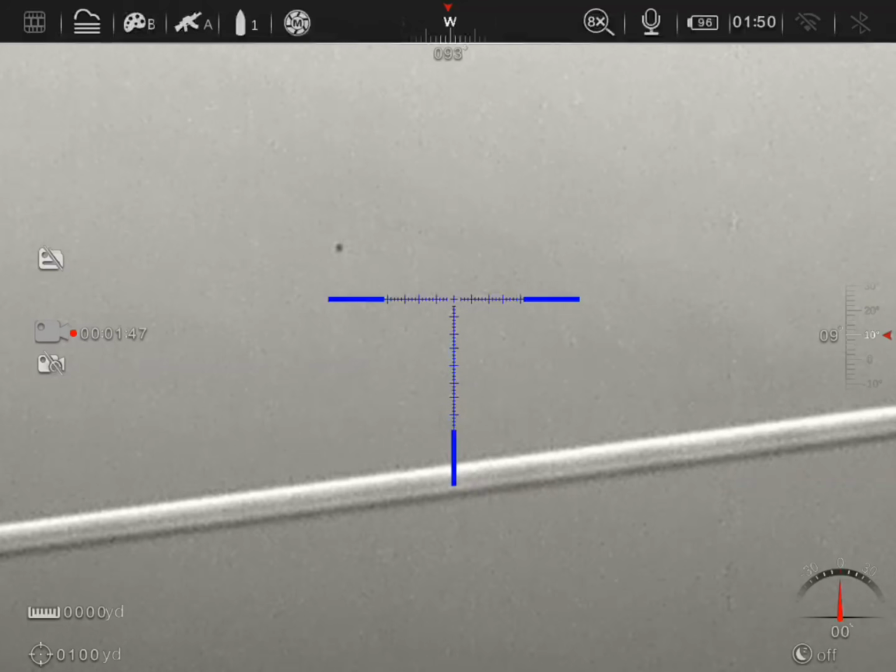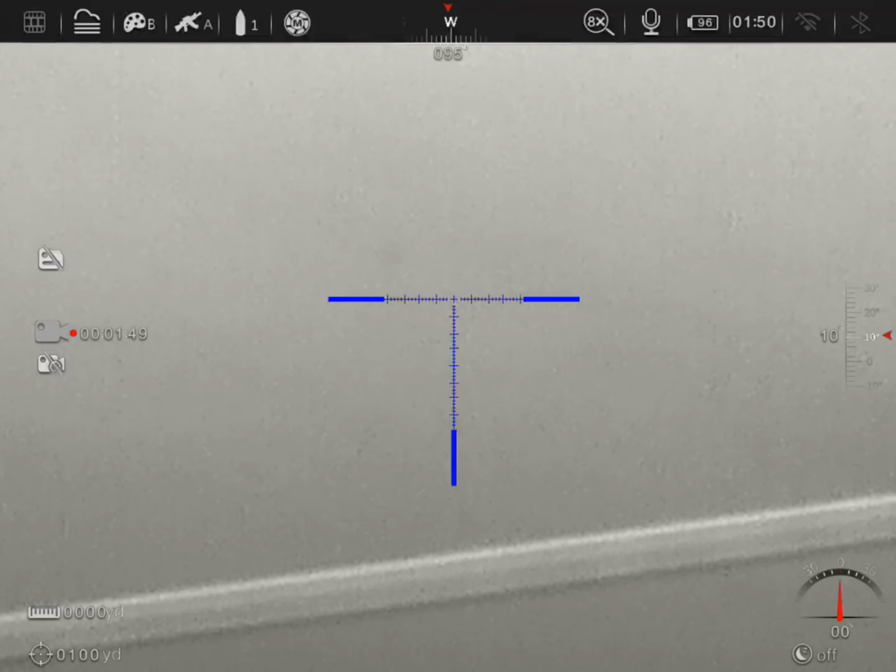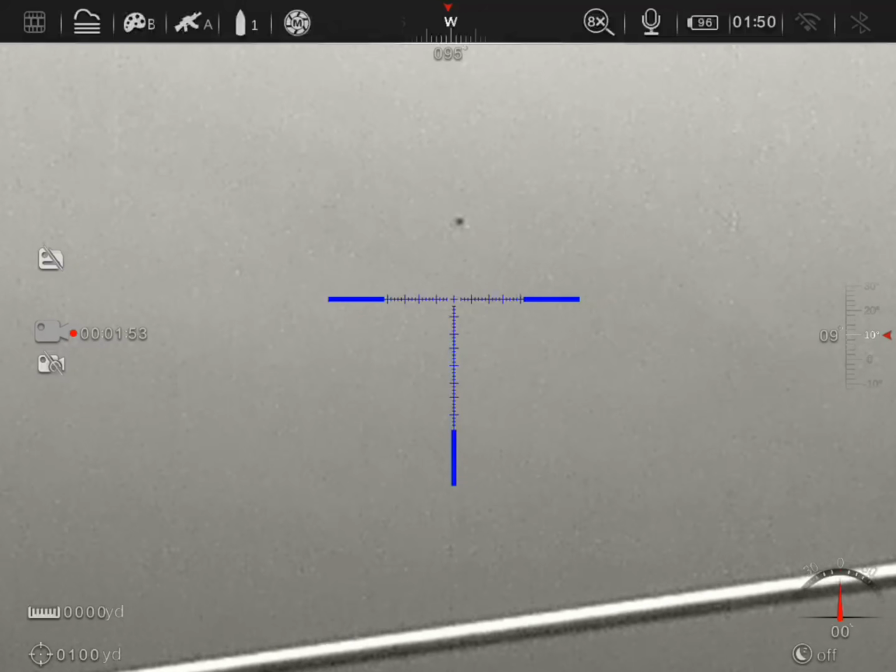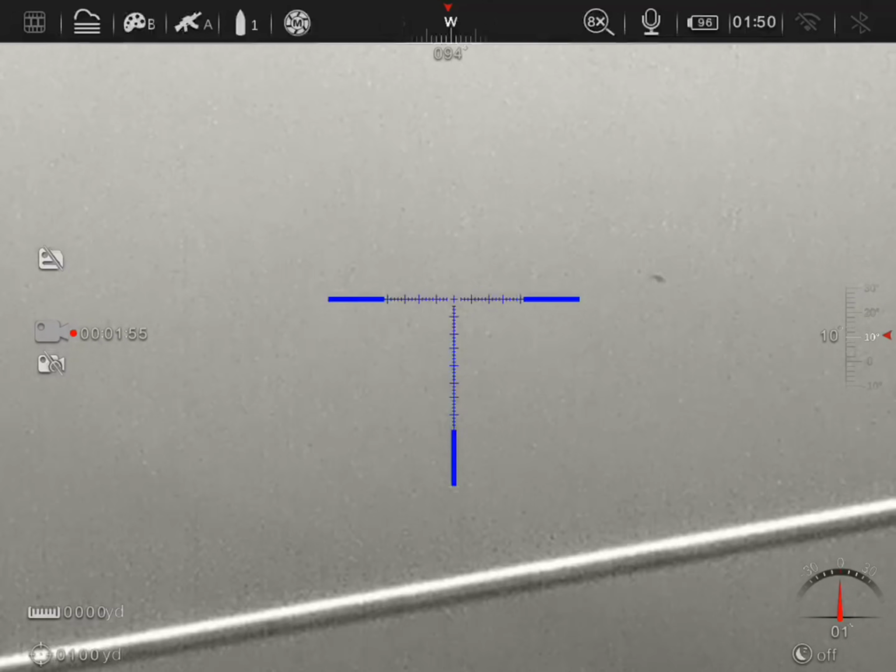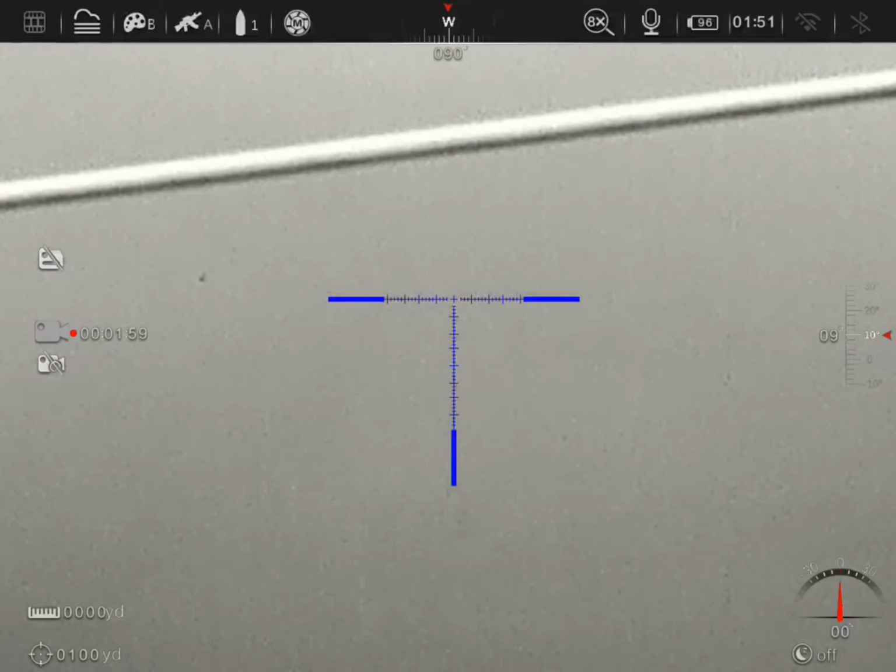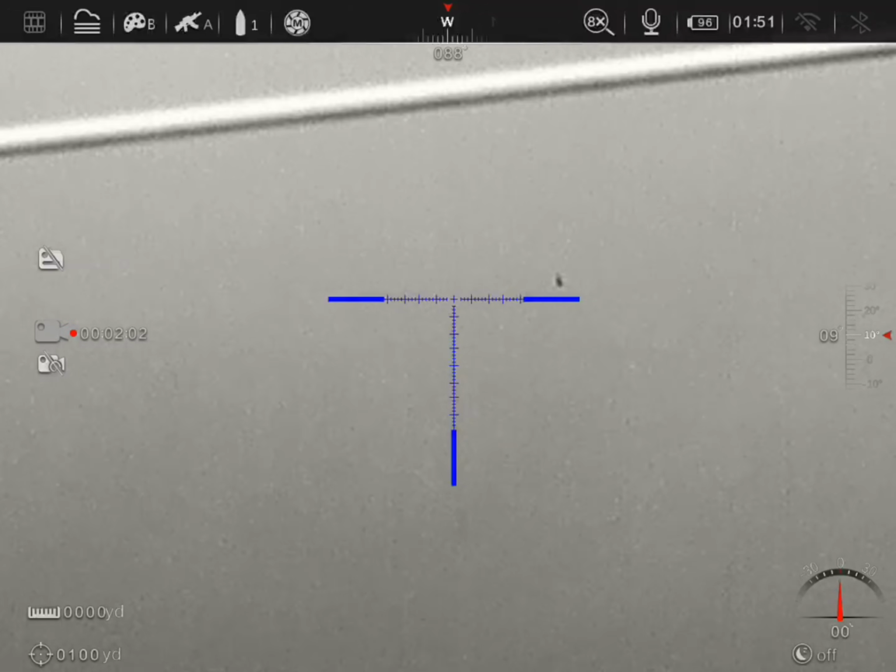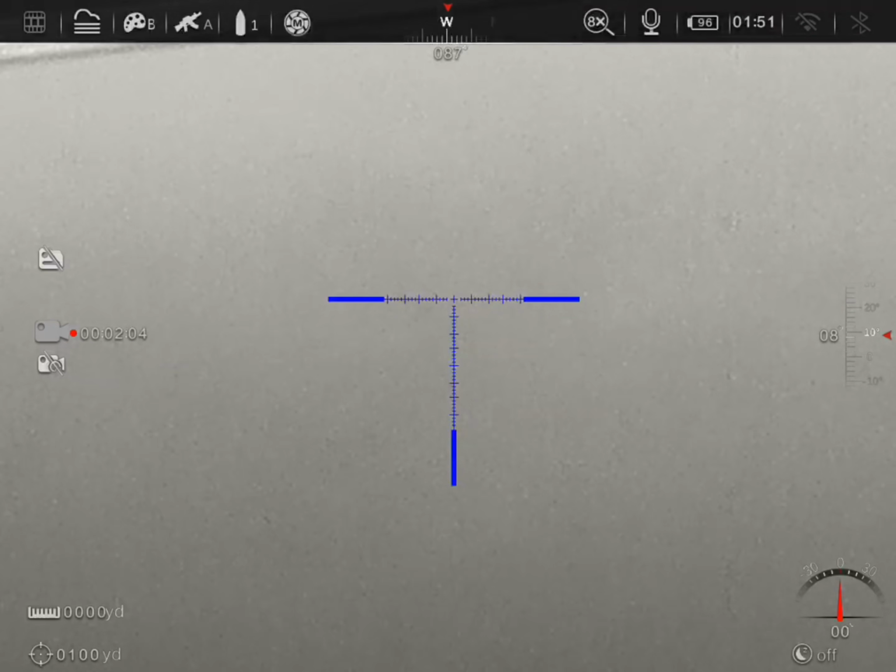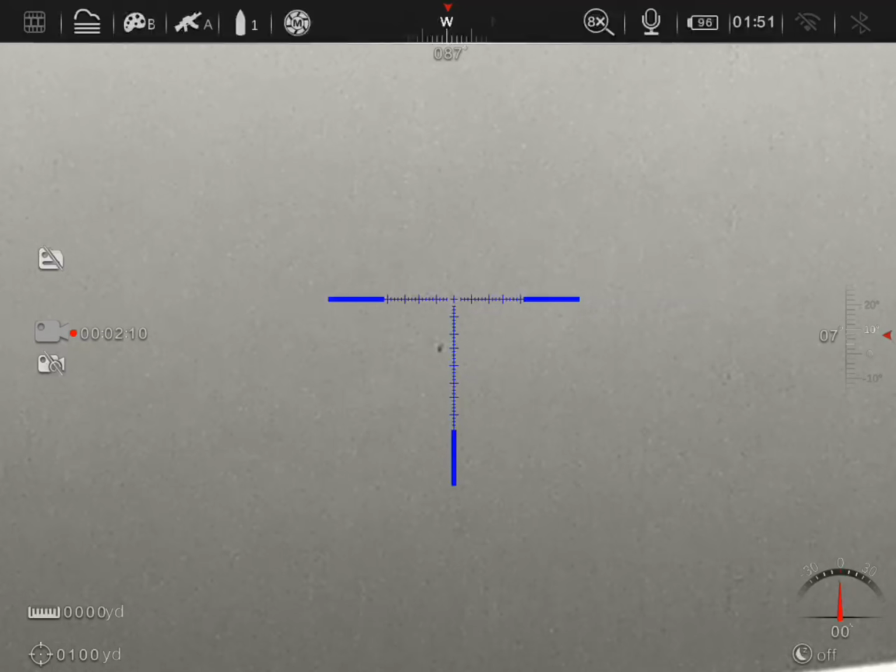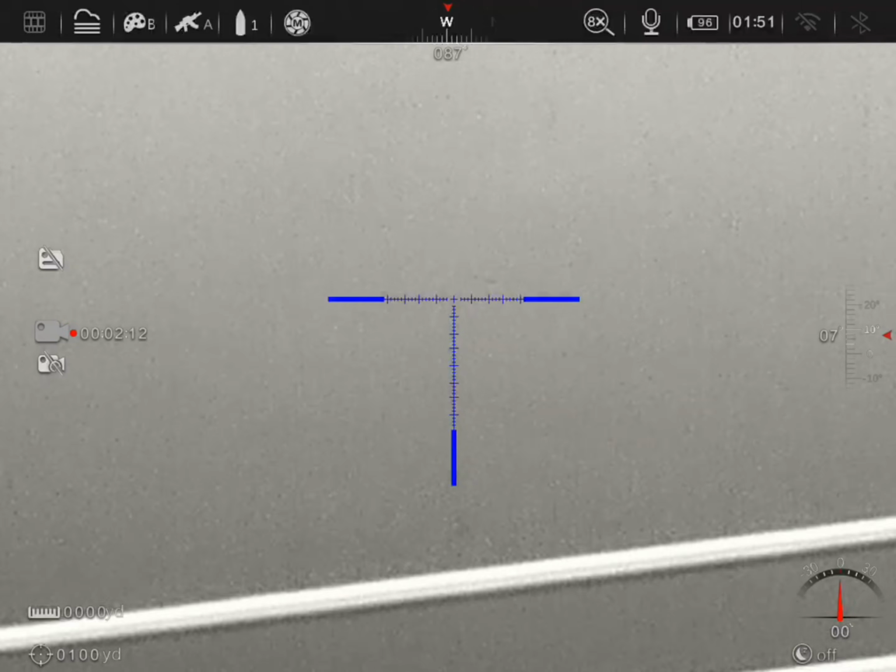Focus again. Out of focus. Back in focus.